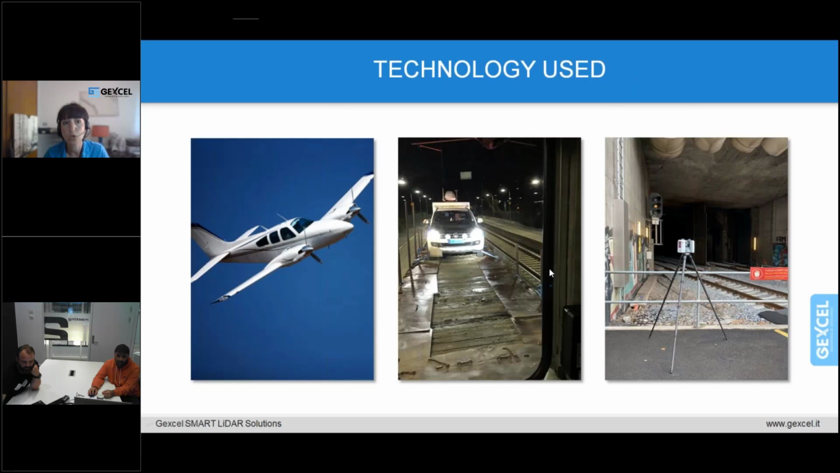So I assume that of course, as you mentioned, you have used different kinds of instruments, so different kinds of technology to get your 3D point cloud. May I ask if you could, Soroush, explain a little bit why you have decided to use this kind of technology, so the aerial, the mobile, and also the terrestrial one?